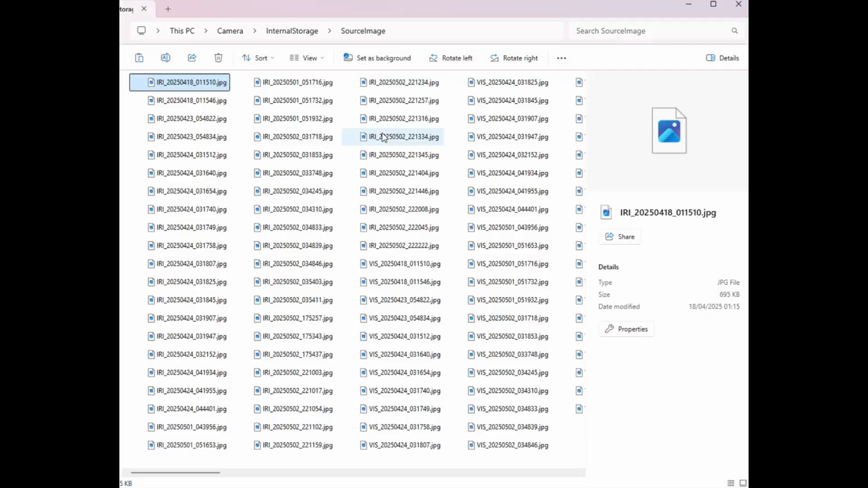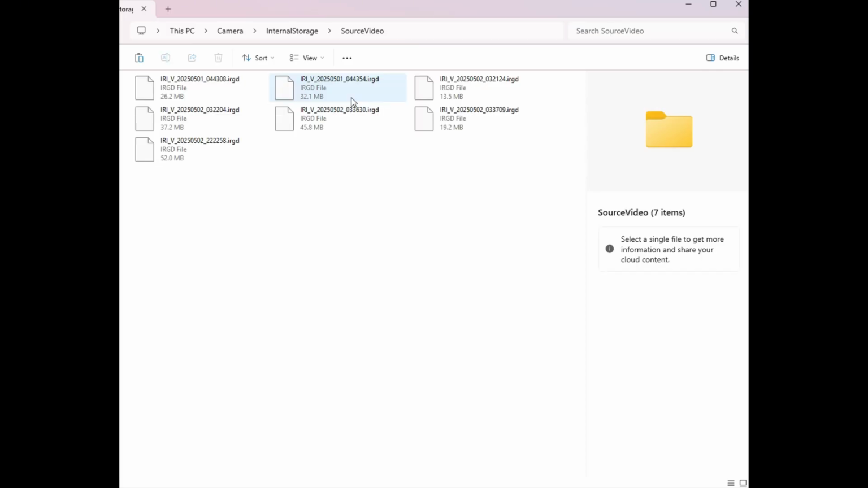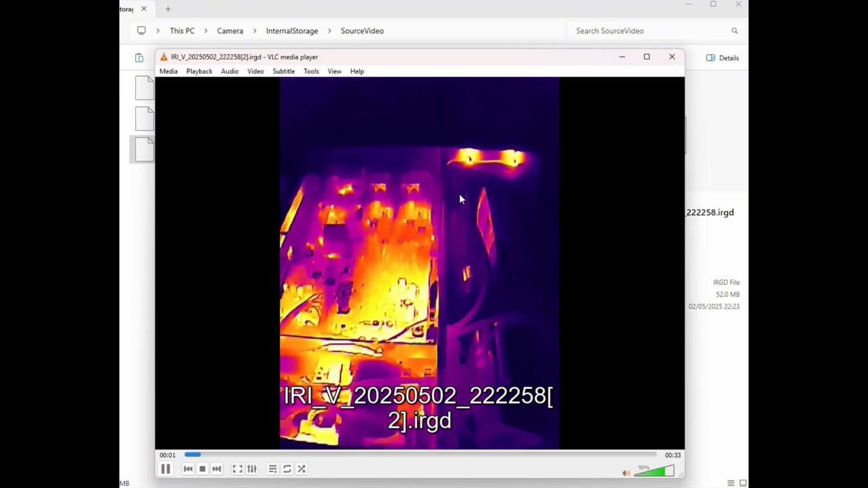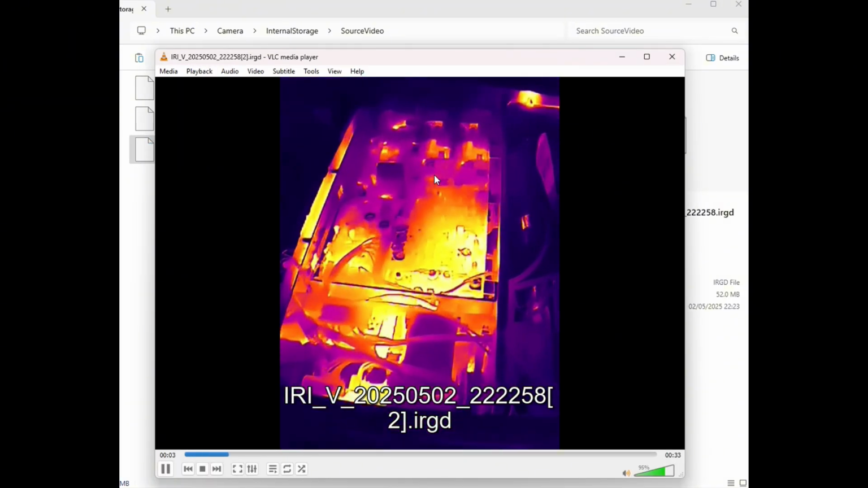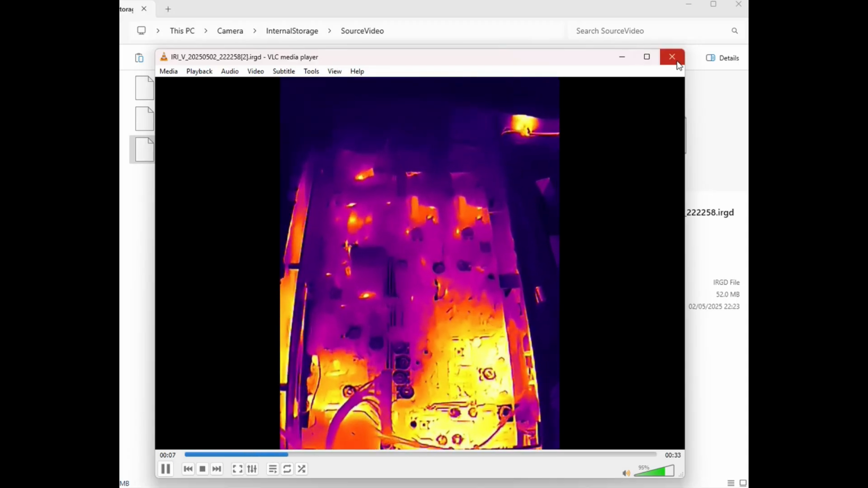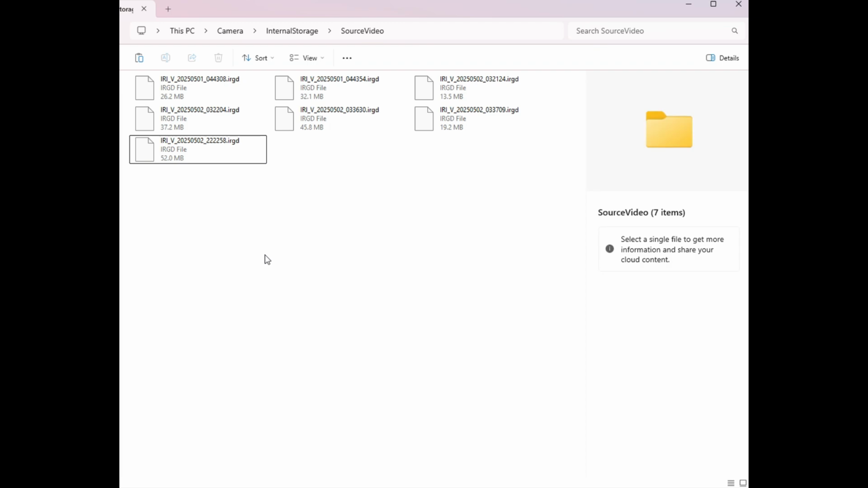So we're going to have a look at these in the software in a minute. So you go into video files and same again, you can click that and you can look at the video playback that you've taken. Here's a video I took of the Philips oscilloscope that we were looking at on the bench earlier. So you can take a look at those. But if you download the software, which is called Thermal Tools, you can actually have a look, because you'll notice here these are IRGD files rather than MP4 files.